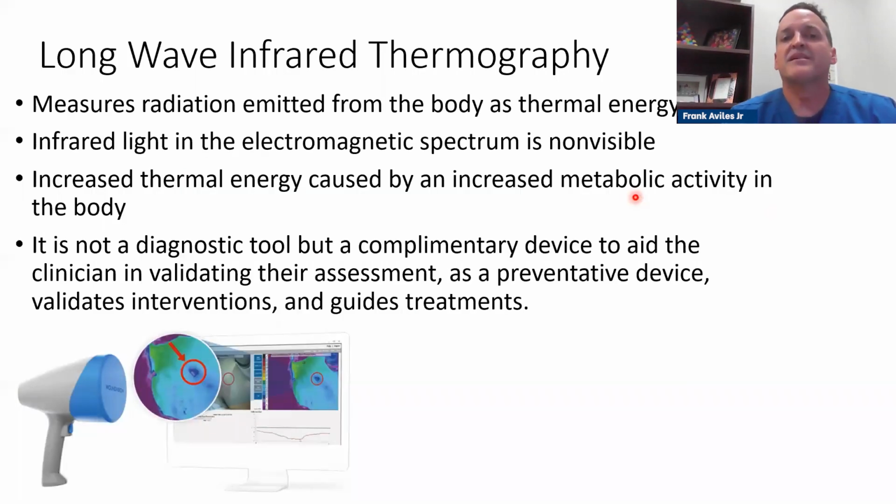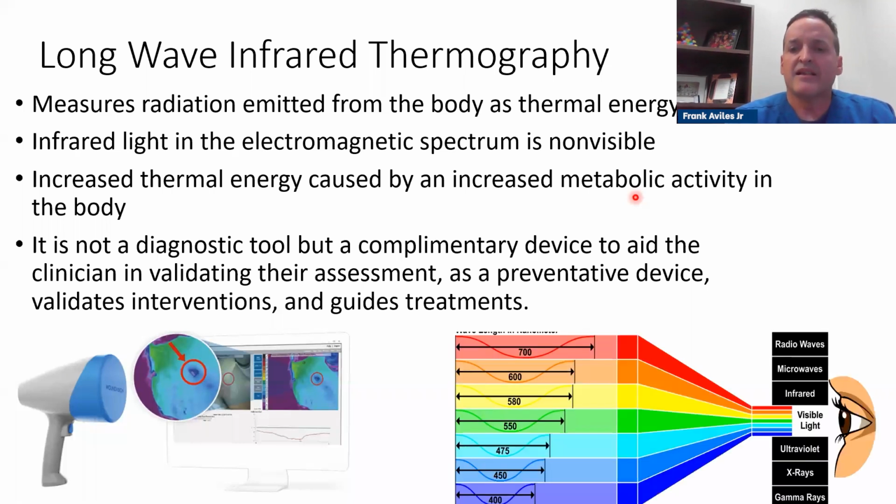So now let's explain what long-wave infrared thermography is in more detail. With long-wave infrared thermography, what I'm looking at is the radiation or thermal energy that the body is producing because of improper metabolic activity or a physiological response that's not normal. I'm not looking at the depth, but at the intensity of radiation being promoted. Infrared is that wave spectrum that the eye cannot see. So when I use this device, I'm seeing the invisible light spectrum of what's happening.